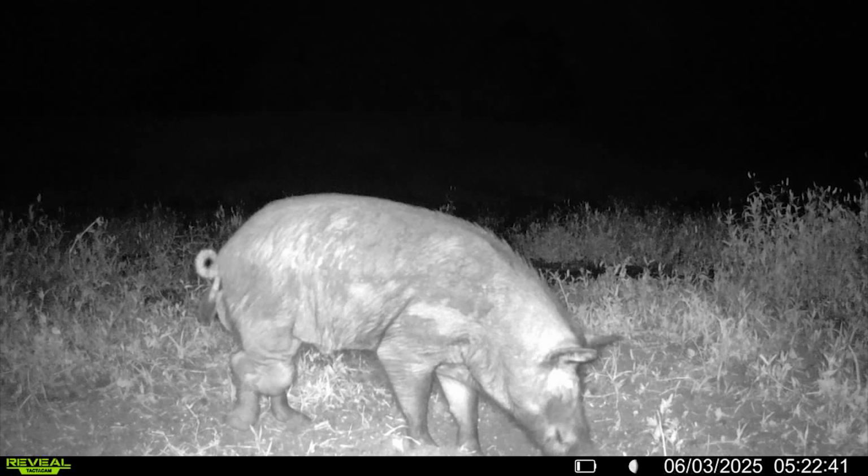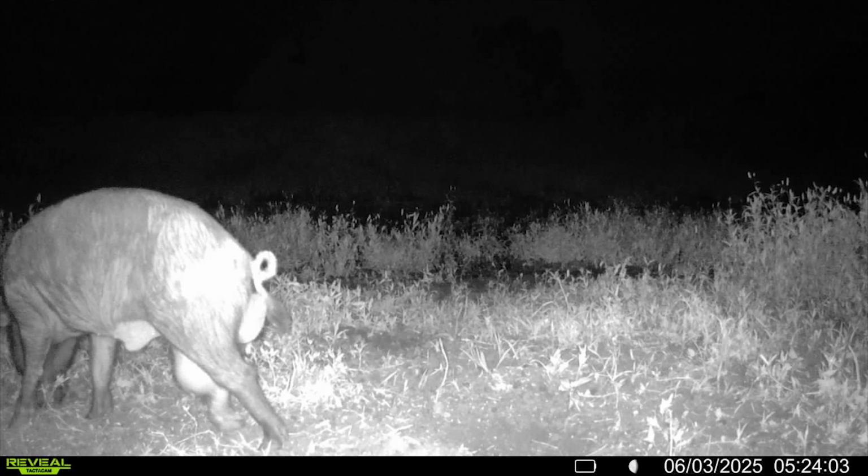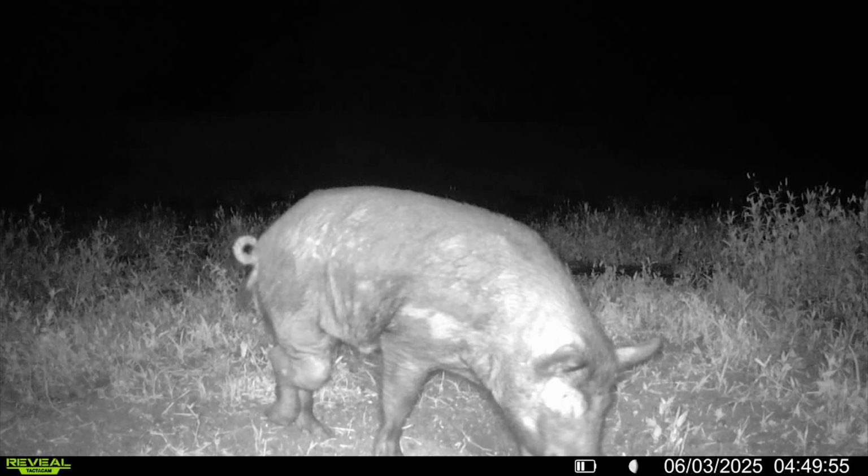I'm talking like a Frankenstein looking thing. His back legs all swole and messed up. His side is all scarred up. Humongous head. I got a whole bunch of pictures of him. Probably came in around 3, 4 and stayed until 5:30 or so.